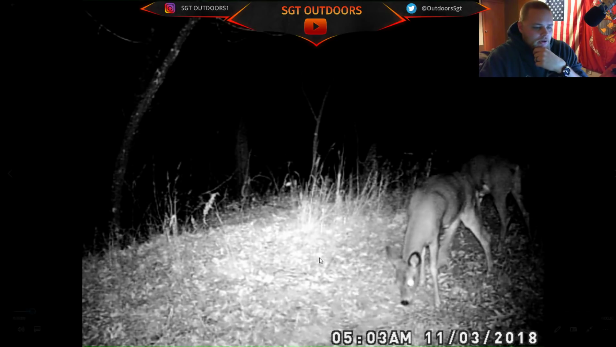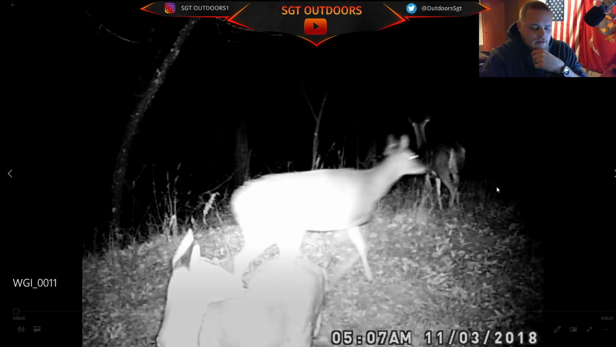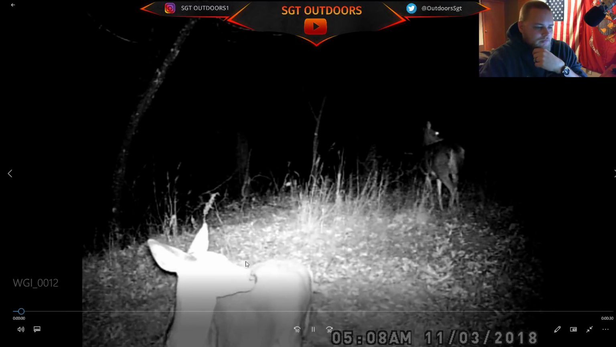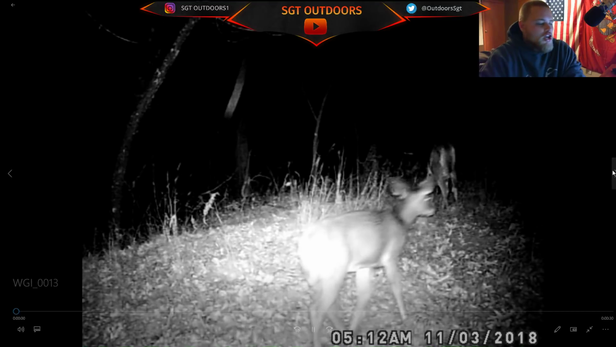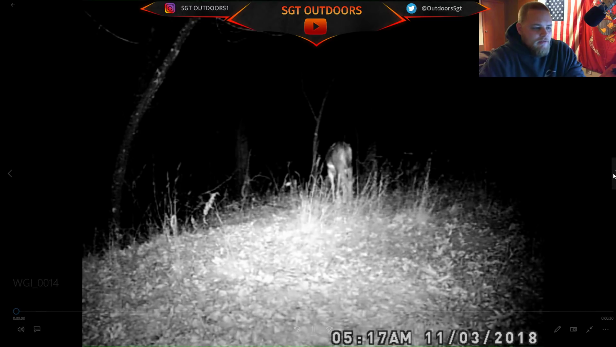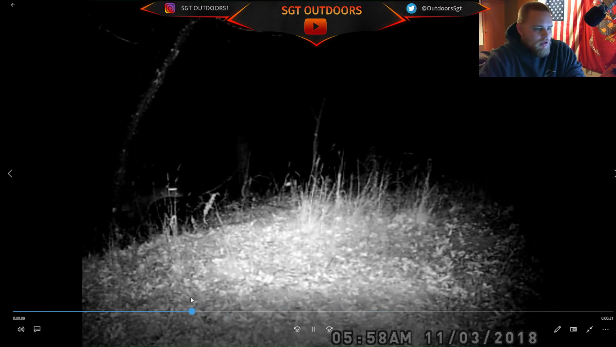I don't remember if I want to say a buck comes running up here at the end. Big doe comes through. These does are definitely worried about something. Well, they're checking for something. They're on alert. What else do we have up here? Does. There's the little buck. Came up and ruined the party.